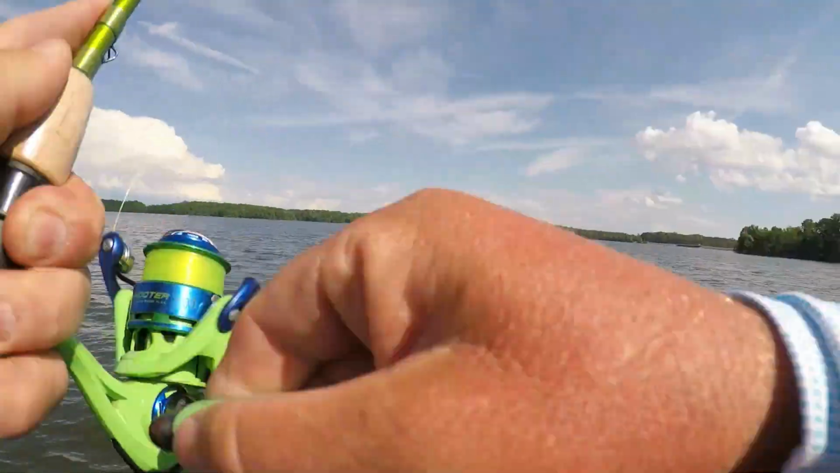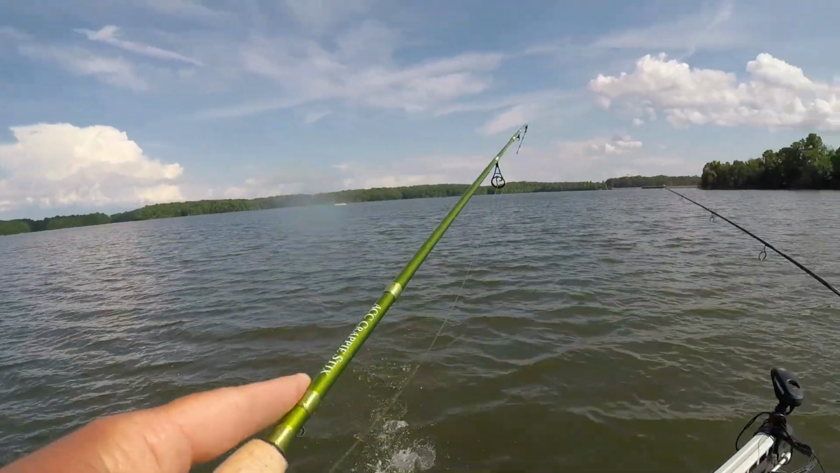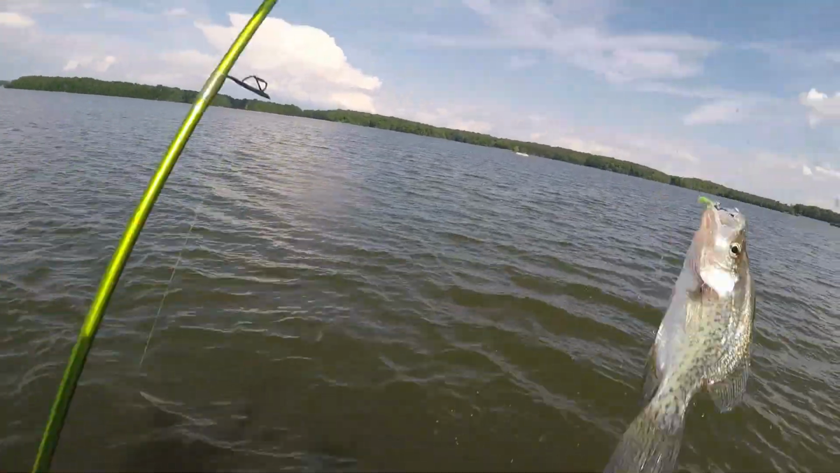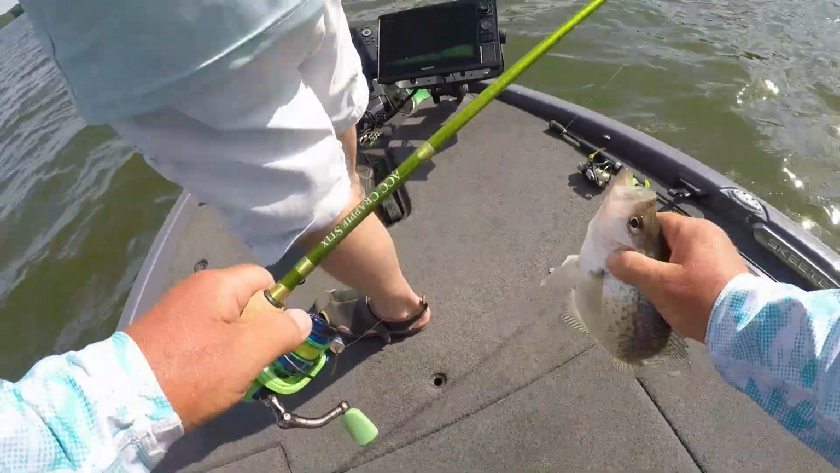Golly, he just took it. I dropped my bail to let him go. That's a decent one too. I dropped my bail and he just took it. That one measured. He got me on. Oh heck yeah, he just broke me off. Yeah, that no measure.